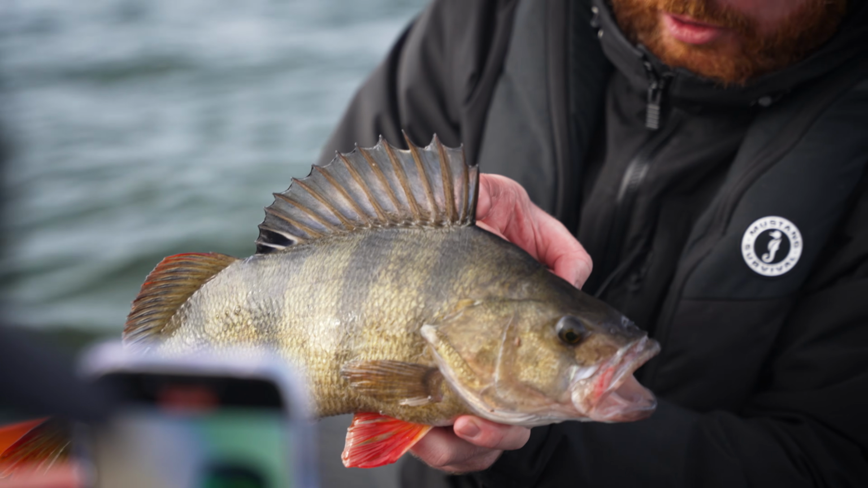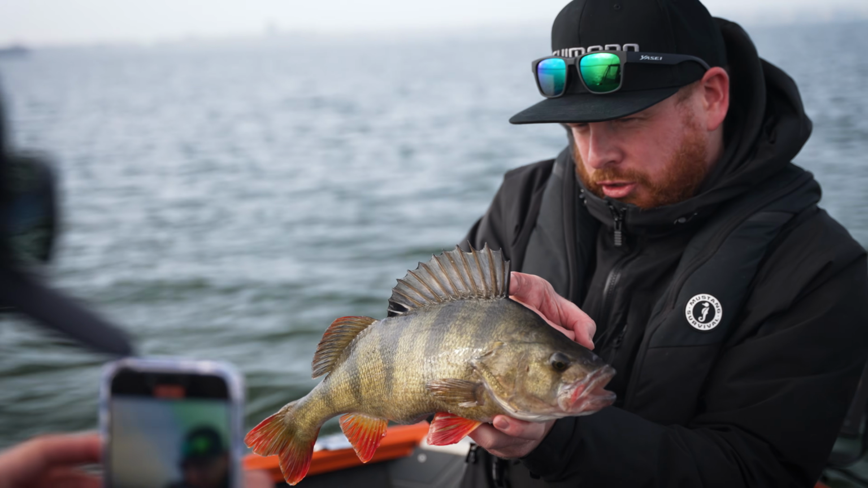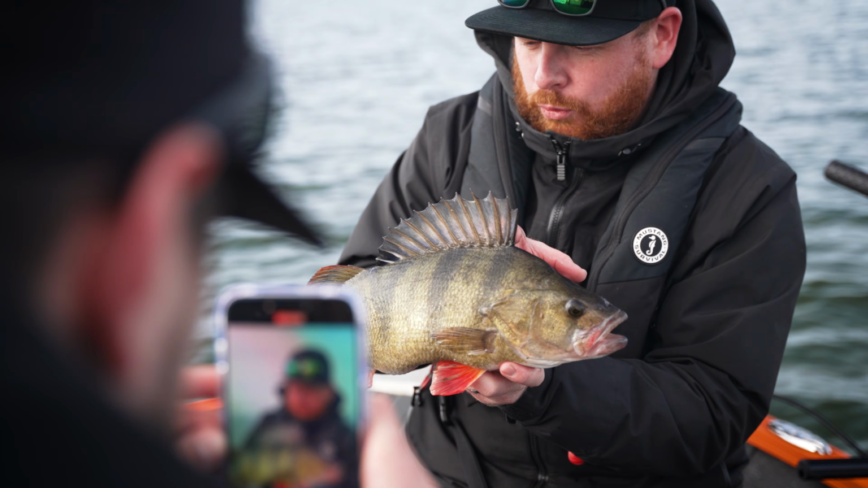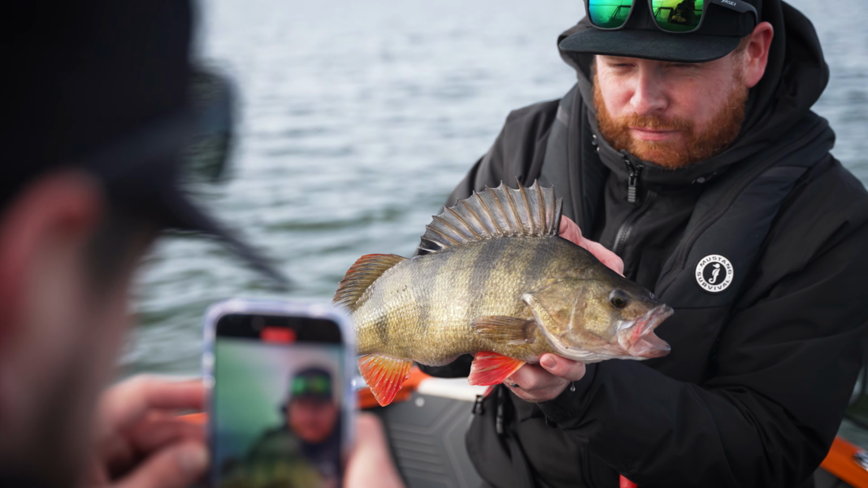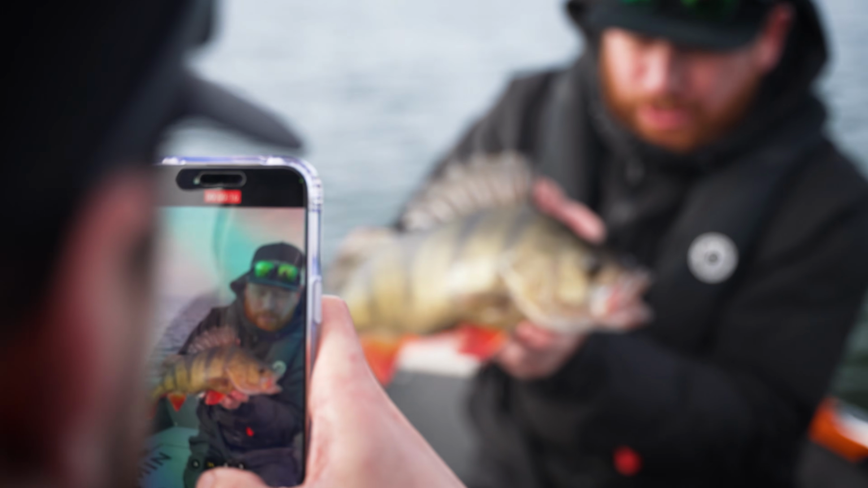Right, so there we go. We're out filming with the guys from Shimano today. That is a 3 pound, 10 ounce perch, absolute stunner. We don't seem to be able to get them much bigger than this. They're not at their full weight, but they are just unbelievable fighting fish. I'm gonna get this one back, but what a wonderful day on the live scope, just great fun.